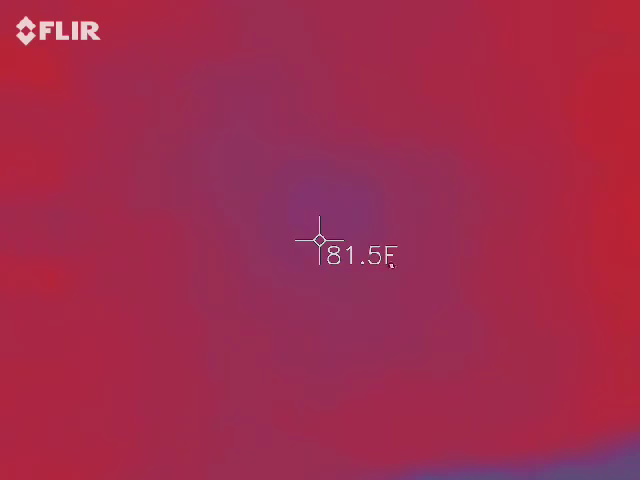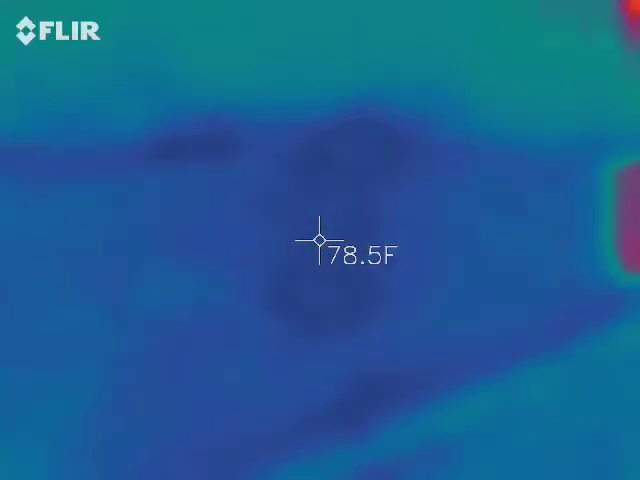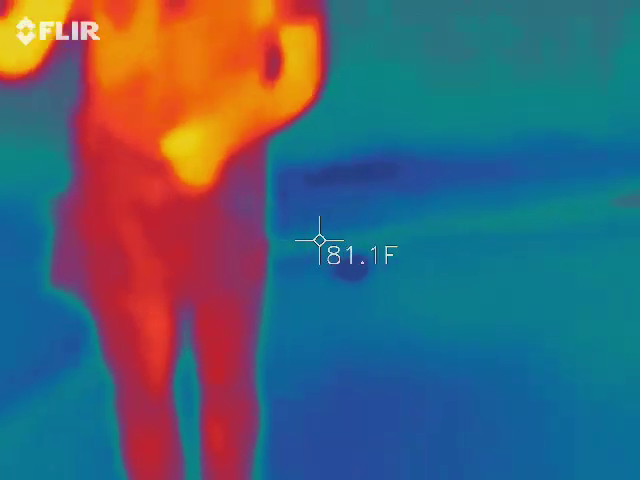So it says 81. Okay, so it's off about 5 degrees. Hers is 5 degrees warmer. They're not synced up. There's really no way to do that because they're supposed to be actual temperature. 2 of you should actually probably pair up.